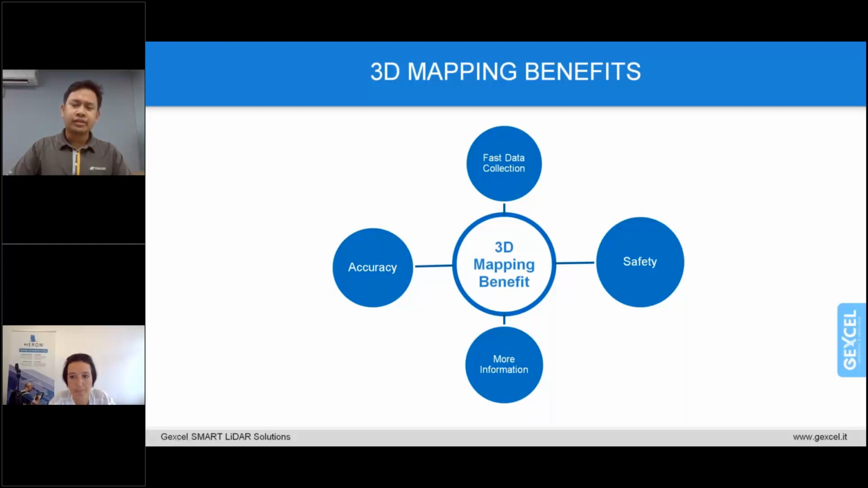Yes, of course, there are many benefits and advantages to using 3D laser scanners in mapping applications. If you compare with the conventional method, one of the benefits is fast data collection at site. Since the surface of the wall in the cave is a very complex structure, it saves a lot of time to map the cave by using lidar technology.